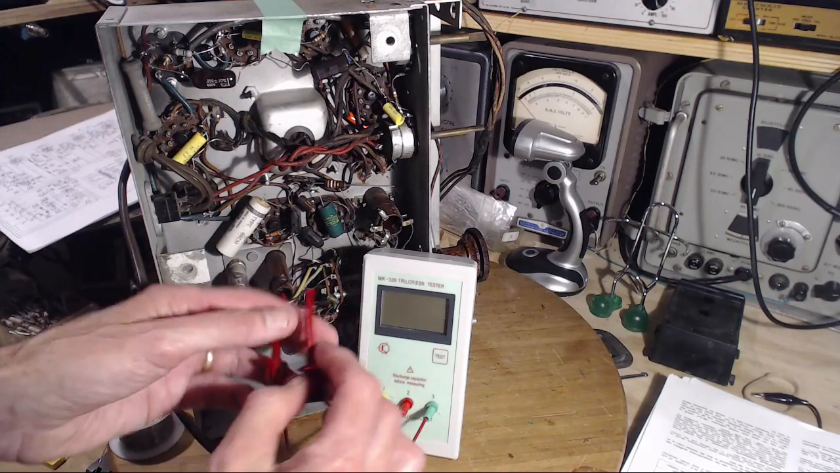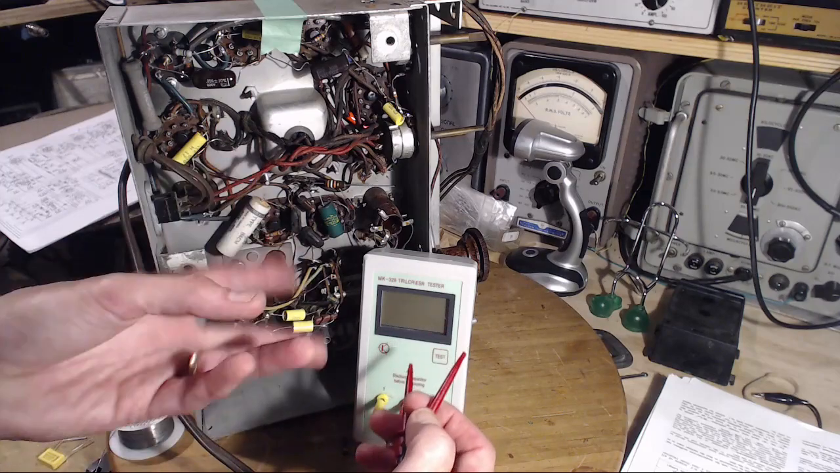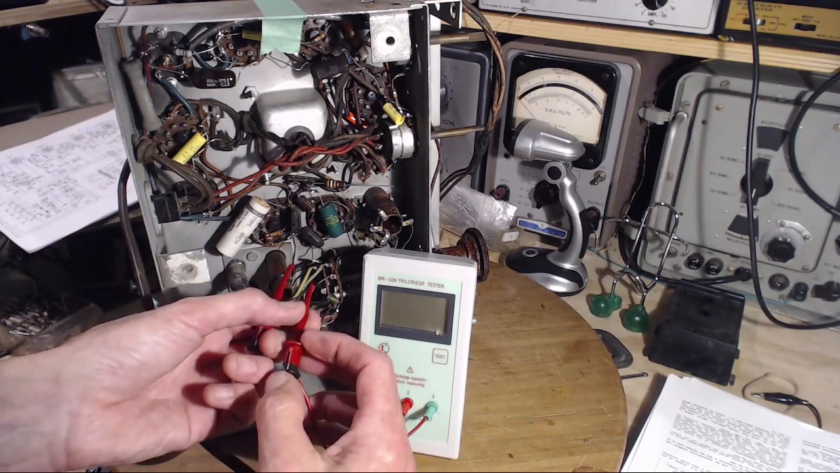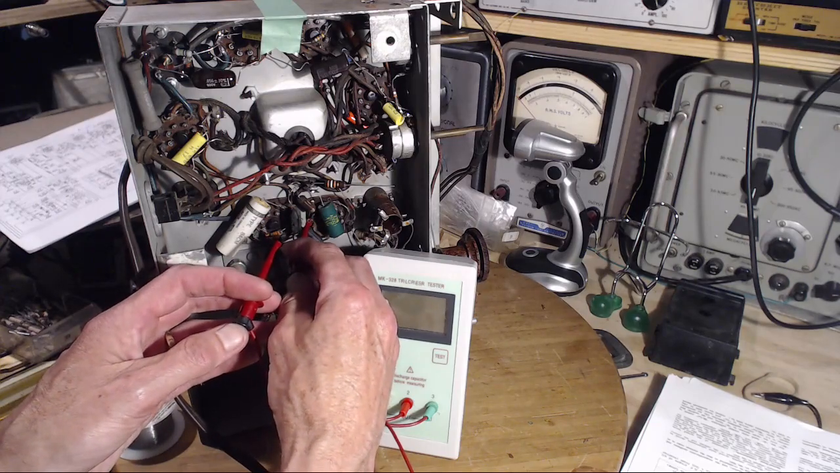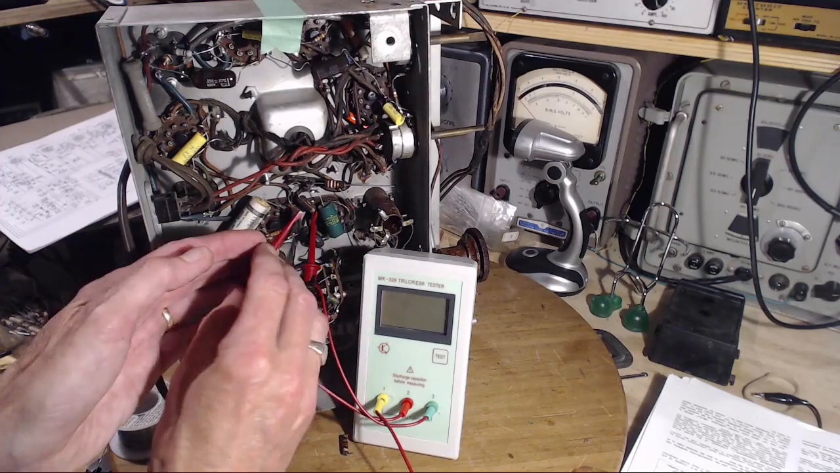I don't think it's meant to be a fuse in this radio. I think if anything, you read the voltage drop, it gives you the current, and then you know the current through the tube. Something like that is happening here. Where am I going? What am I doing? I'm going here.